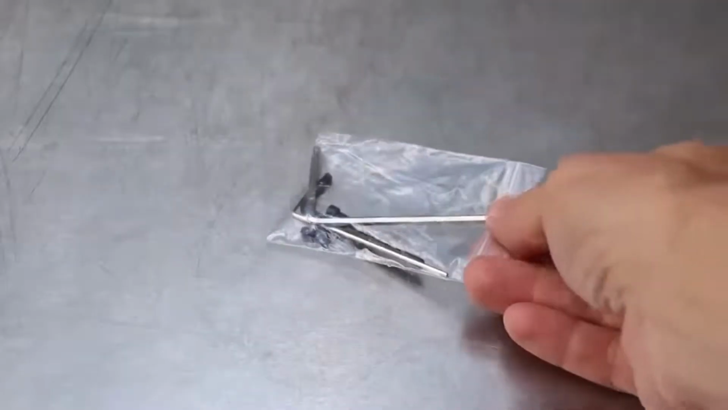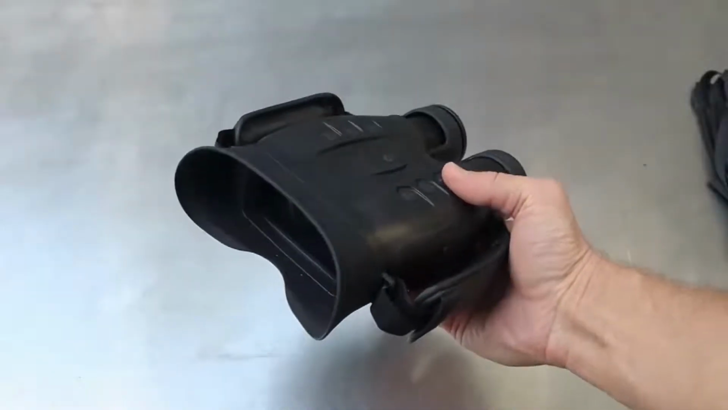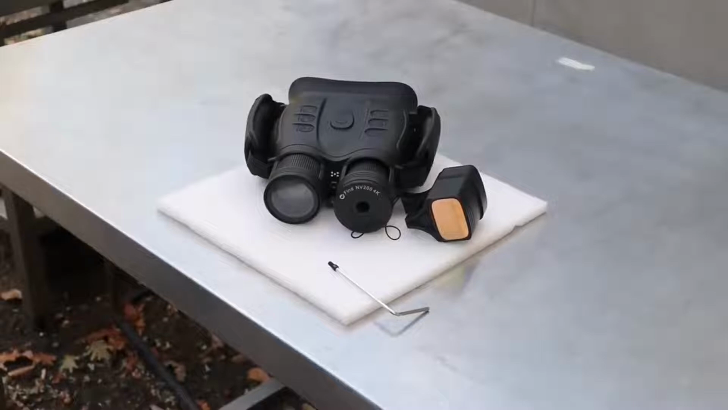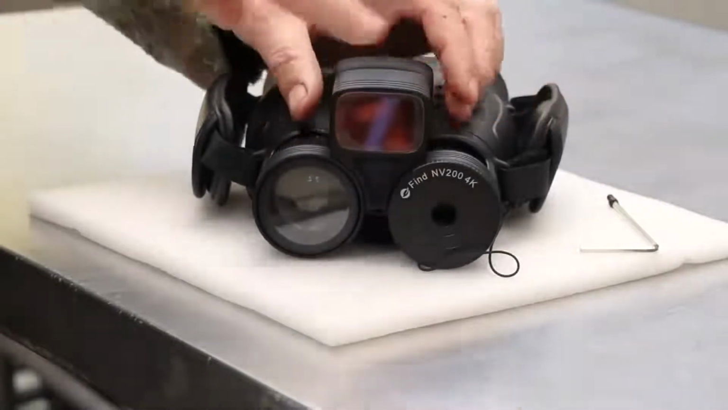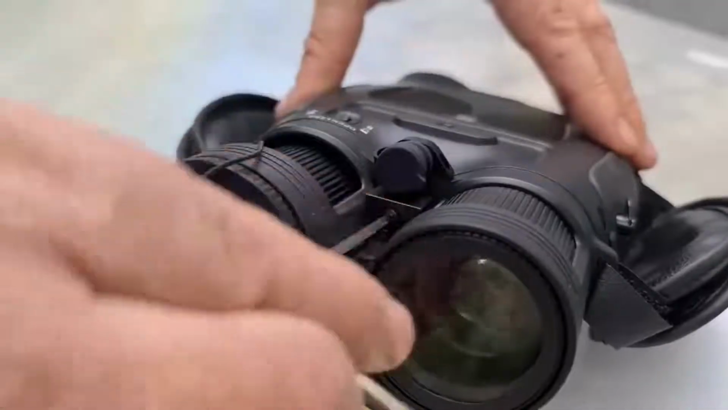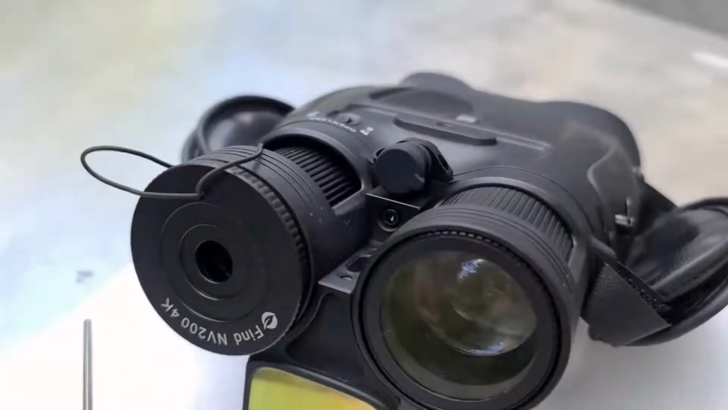A set of Allen keys and also bolts. These are for attaching the rangefinder to the binocular itself. And last but not least, the NV200 itself. A brief tutorial on how to install the rangefinder on the unit. It's pretty easy. What you need to do is slide the rangefinder between the lens and the infrared illuminator, like so. The bolt goes in there. That's all there is to it.